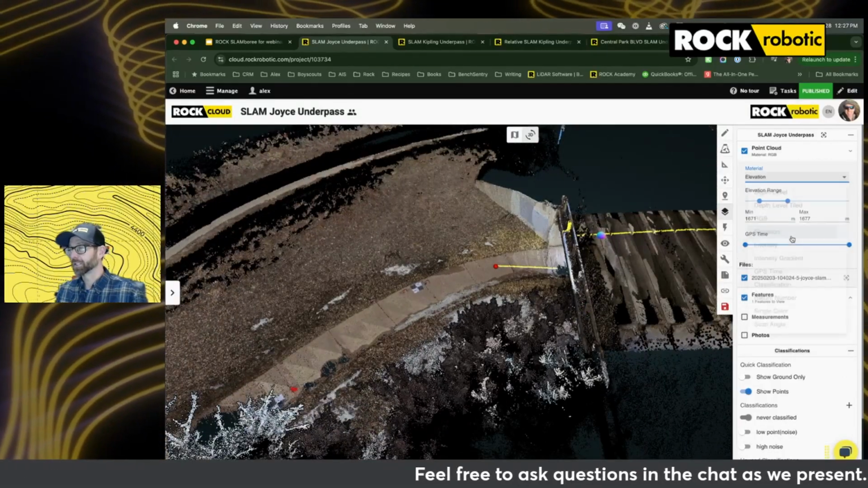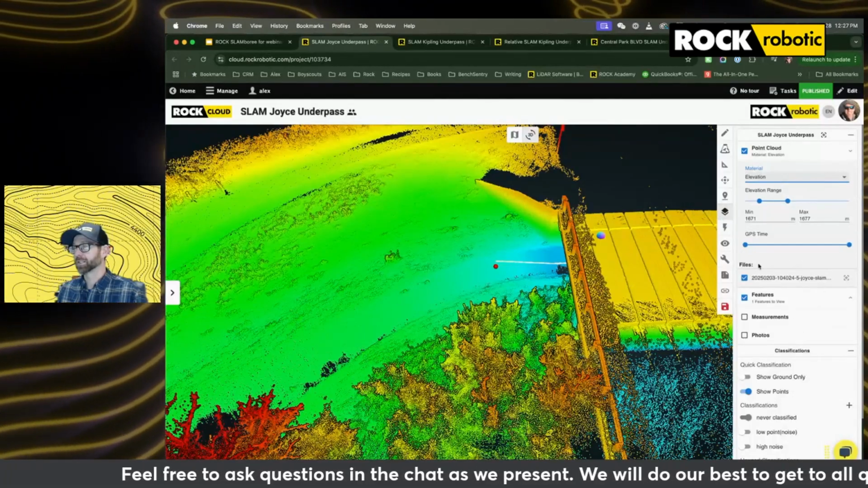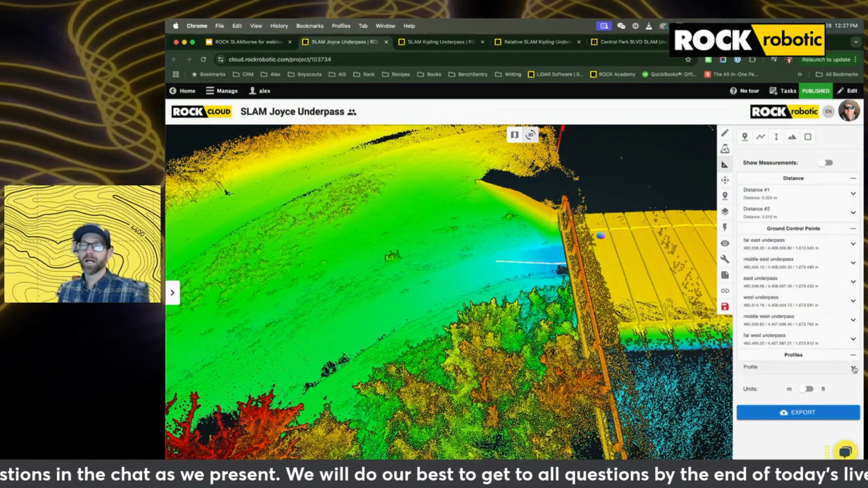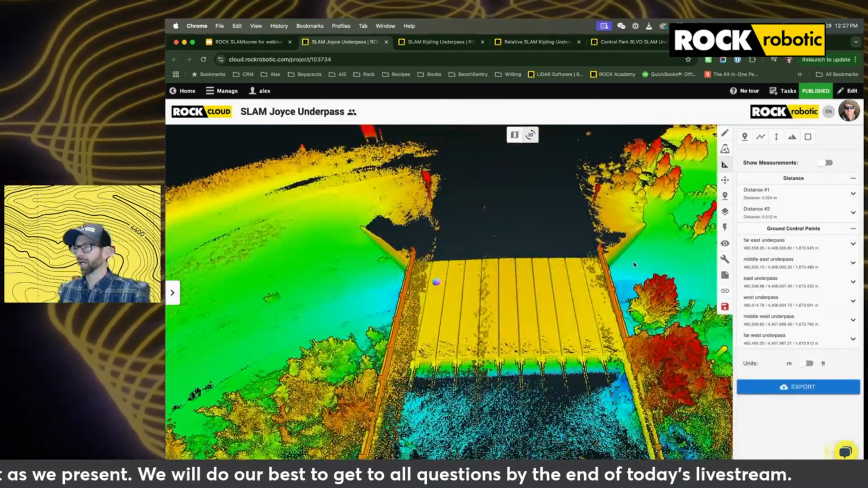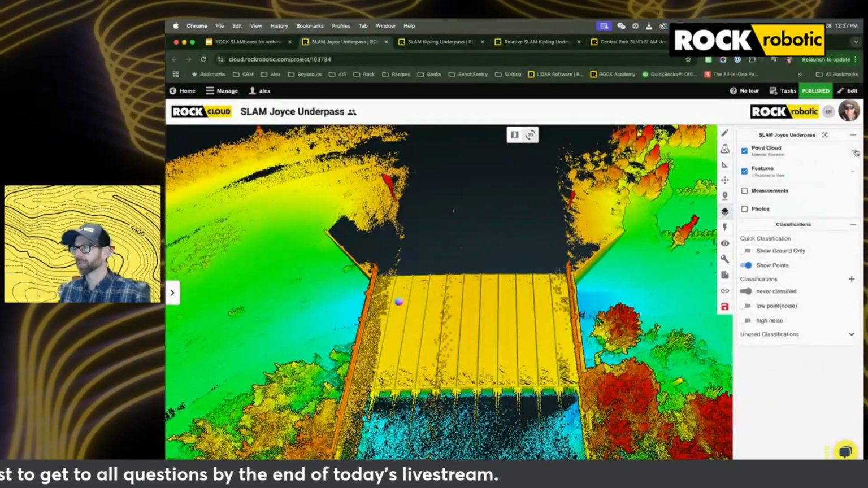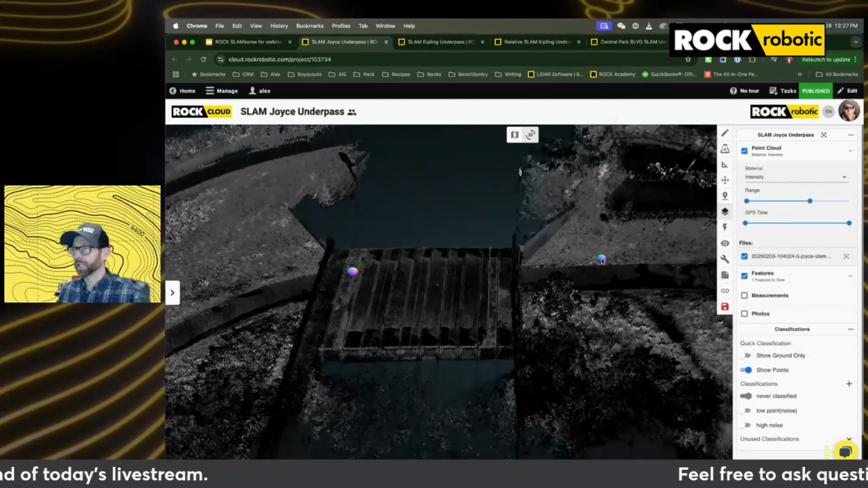But now, as I mentioned, we started in a GNSS-enabled environment. We went through that GNSS into a GNSS-denied one. And so we were able to do the alignment to the GCPs. We used the workflow in Rock Cloud, very similar to what you would use when aligning your drone data.